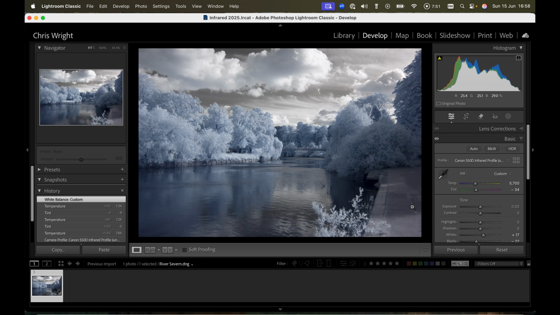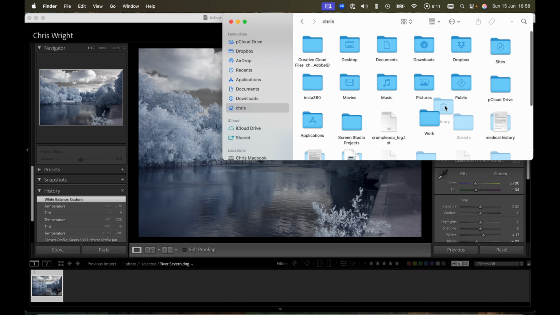Now, one more thing to point out is where you find this profile, if you want to place this manually. You need to basically view the hidden files in your own profile. This is quite confusing, and I've seen a lot of documentation that says go to the library, drill down to Adobe, etc. That is not where the custom profiles live.